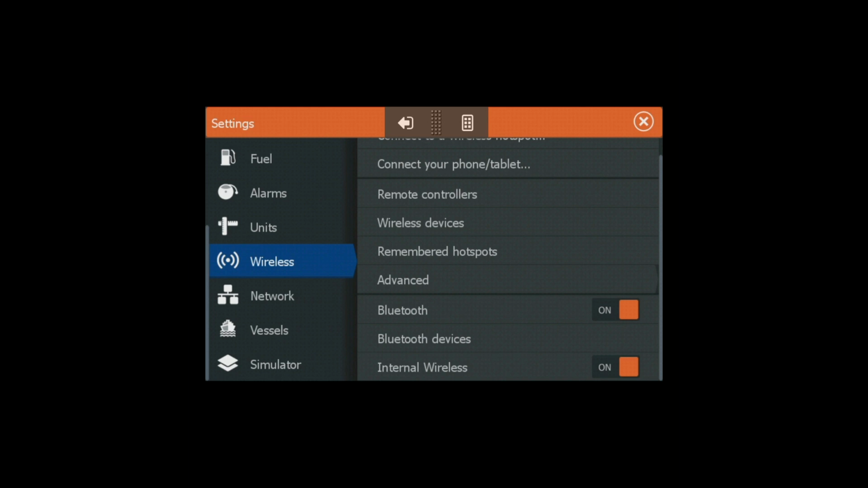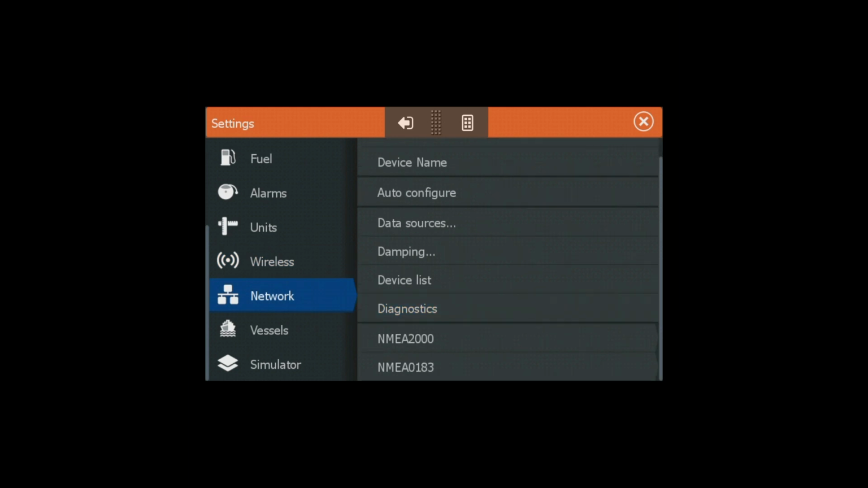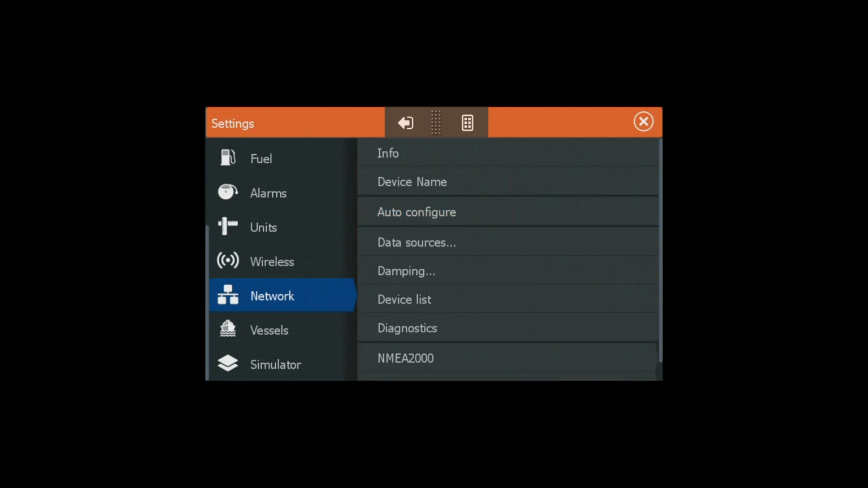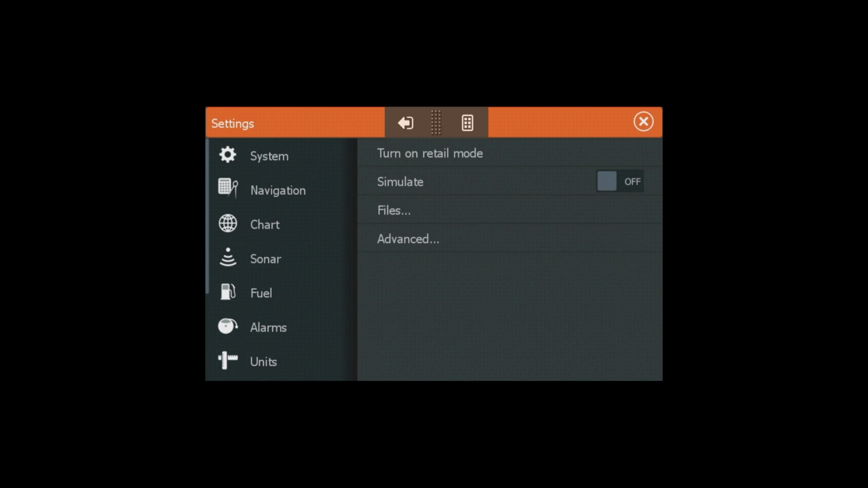I think by default, when you first pull the unit out of the box, it's not going to have this Bluetooth capability. You have to download the software update from Lowrance and apply it to the unit, and then this Bluetooth will appear. You can set up some other network stuff here if you wanted to connect in NMEA devices, which are other position or temperature or sonar devices that you can connect to the unit. You can set up some other information here about vessels, and you can turn on a simulator to simulate sonar and position.